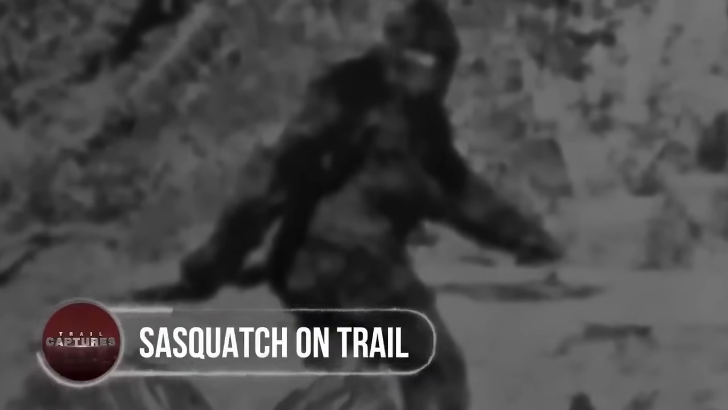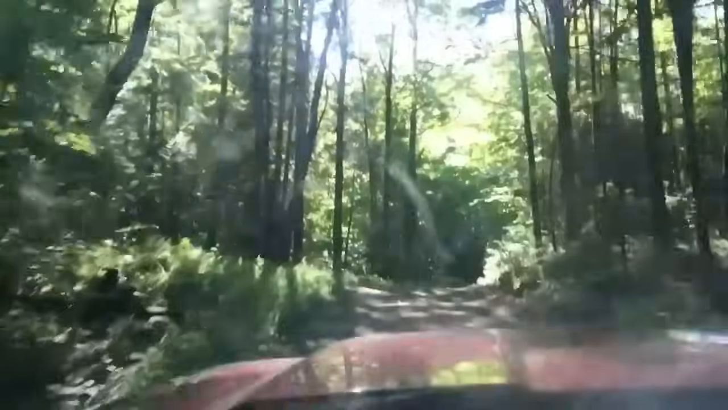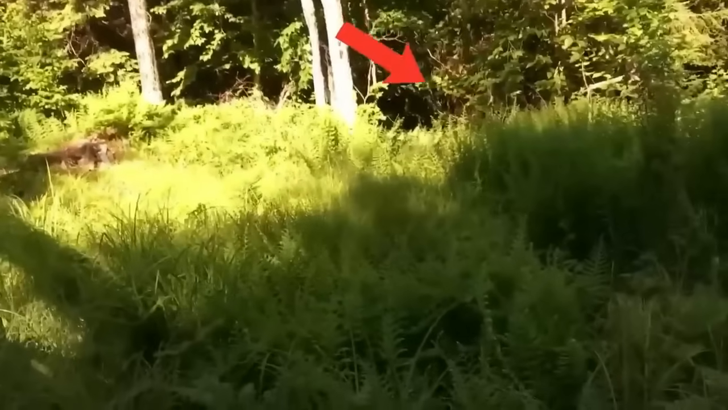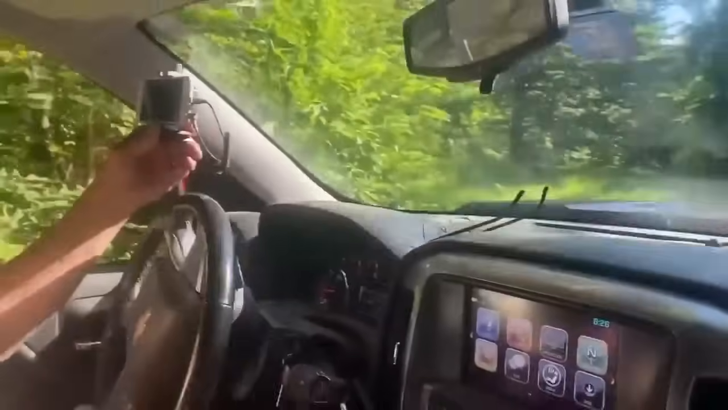Sasquatch on trail. Every now and then, we find proof that Sasquatch actually exists. But why does it always attempt to hide? While driving into the deep woods to explore the forest inhabitants, a team of wildlife conservationists spotted a giant, hairy figure walking across the trail that quickly disappeared back into the forest.